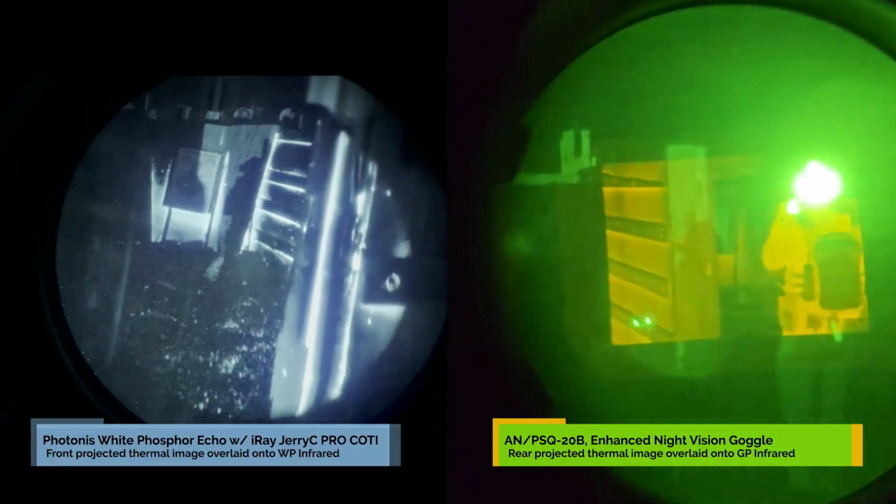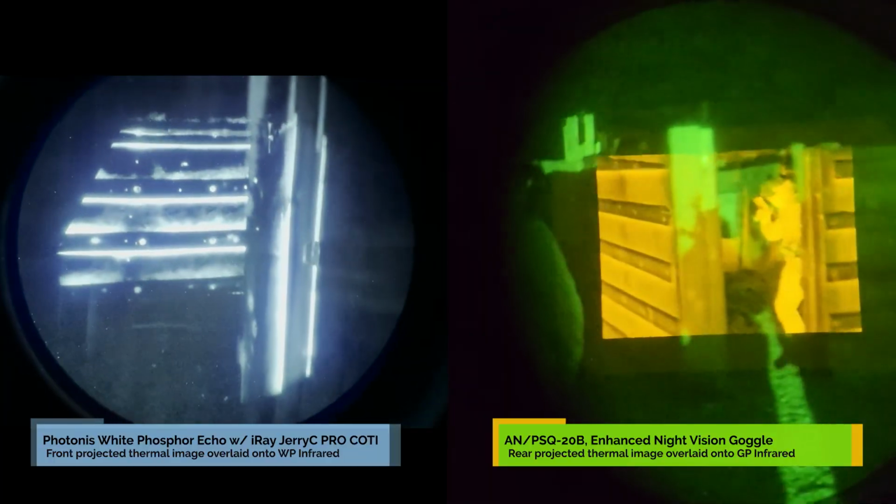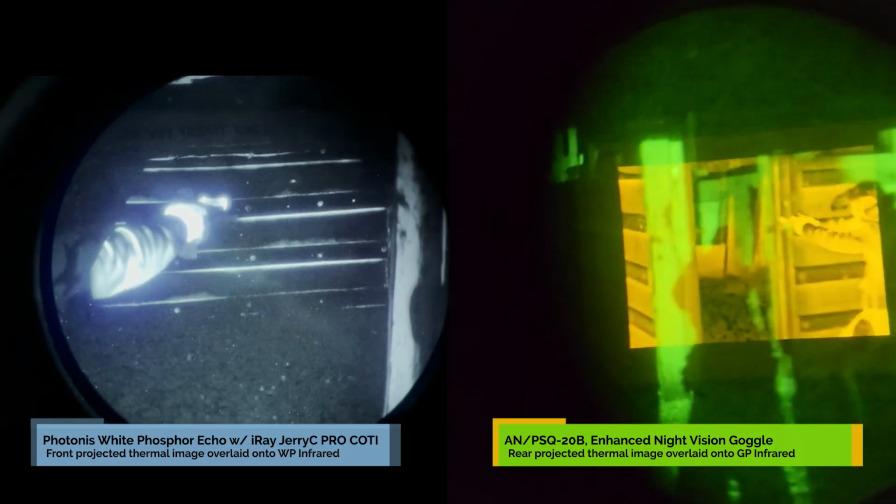The PSQ-20B, on the other hand, is a rear projection thermal, which means that it captures the thermal image and then overlays it onto the analog infrared output image after the photons have passed through the infrared image intensifier.